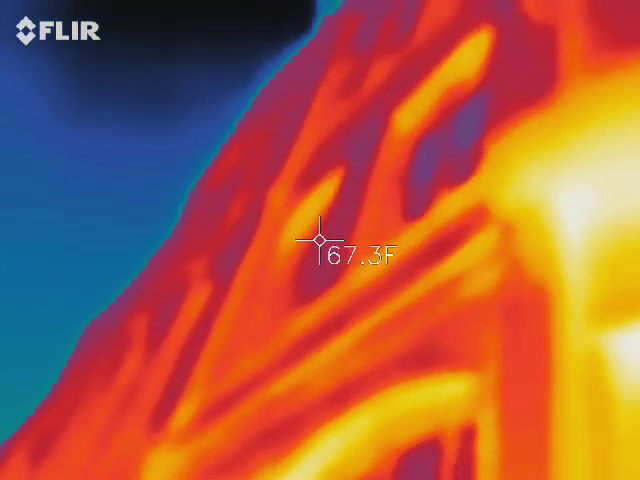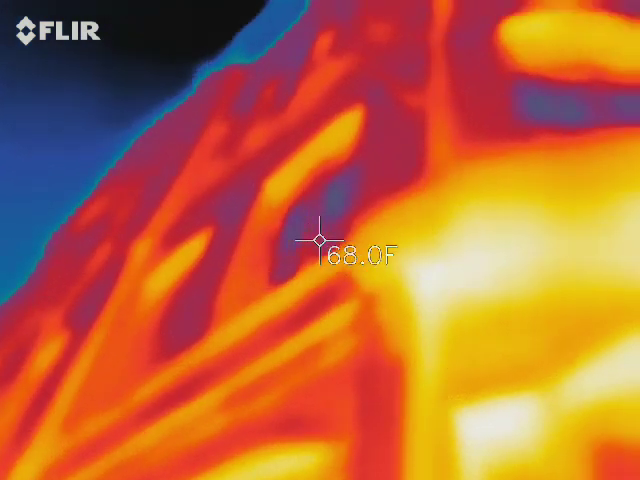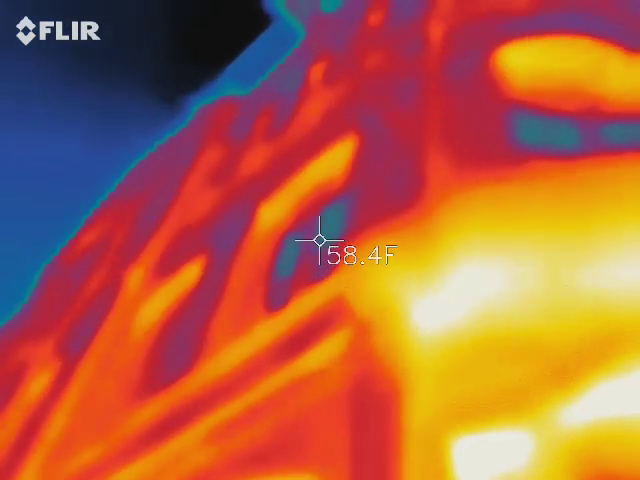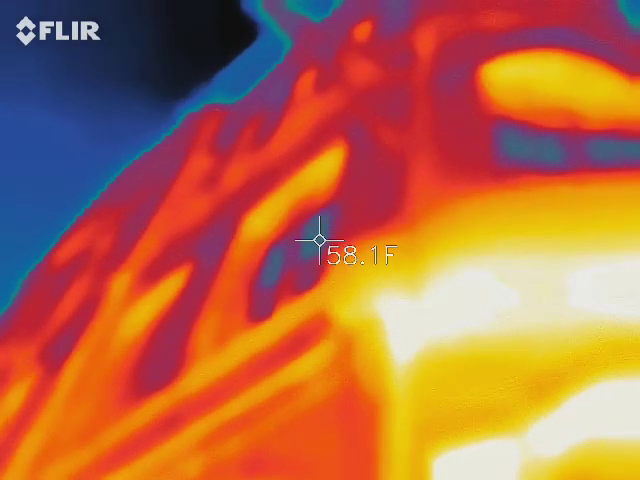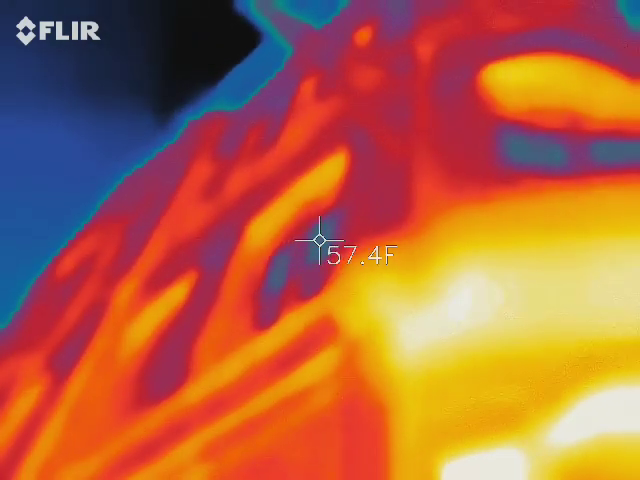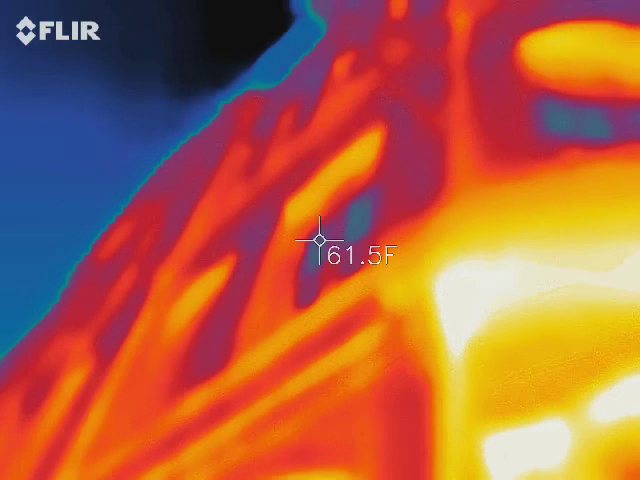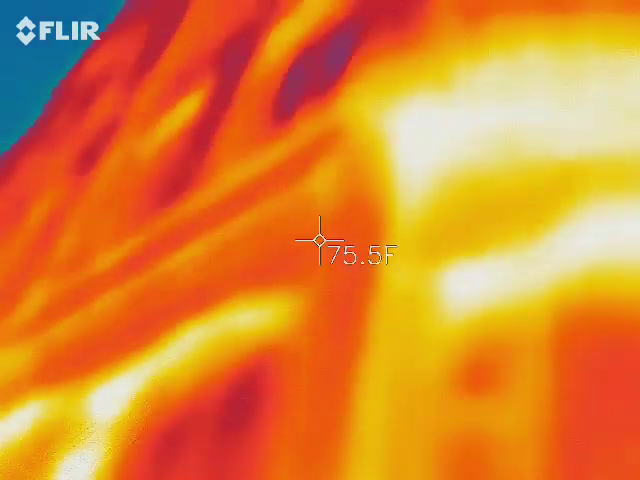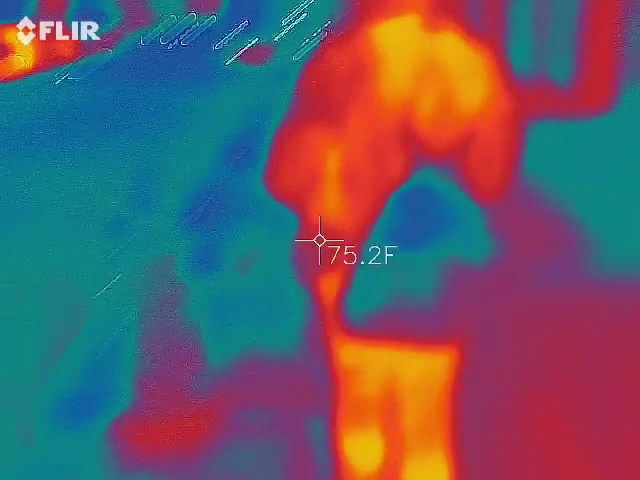That window's a lot colder. Is it black? It's blue. Okay, so move around to the front. Walk around that way. Yeah, go this way. Go up.